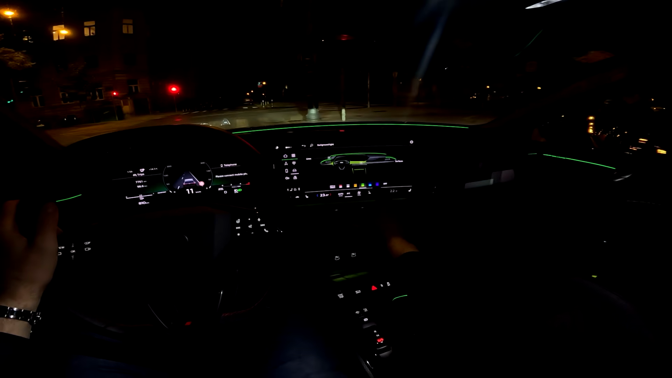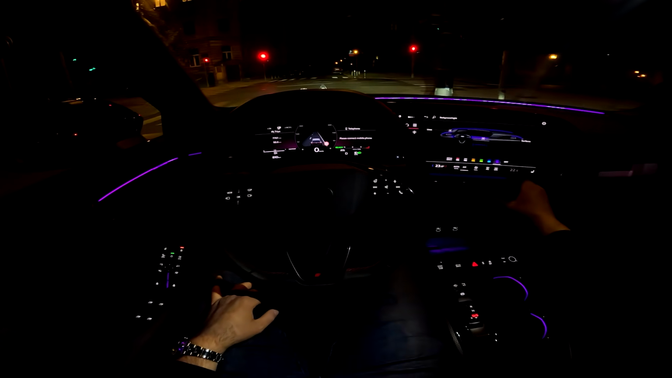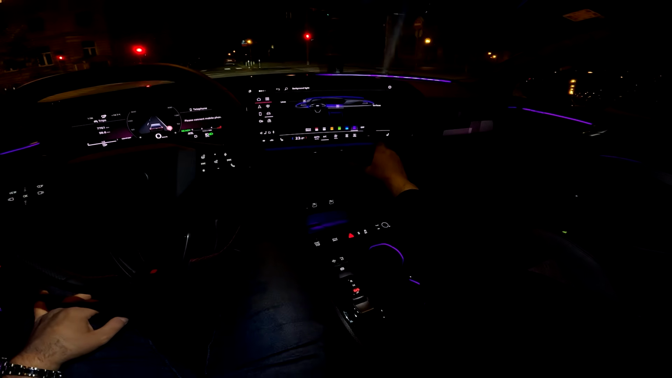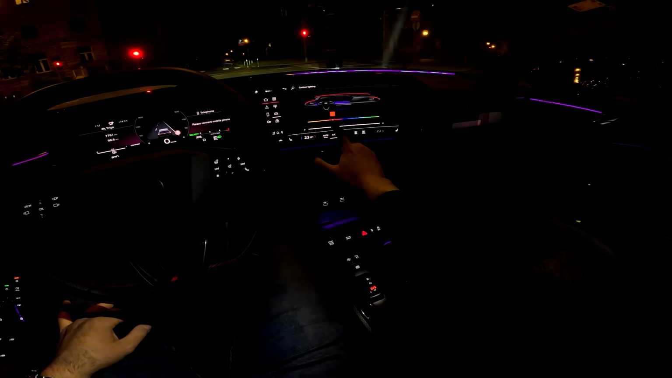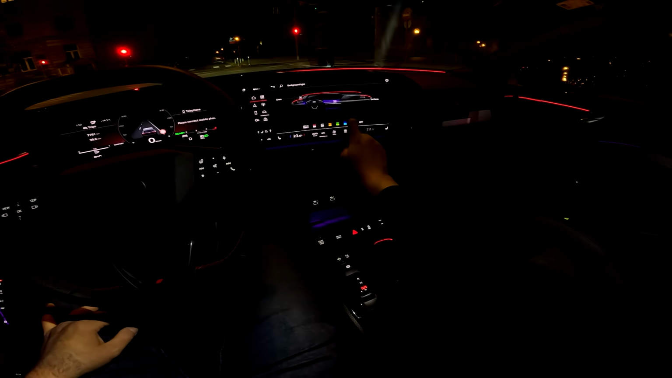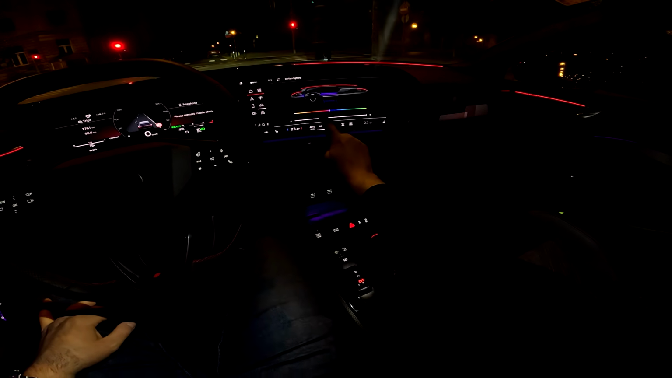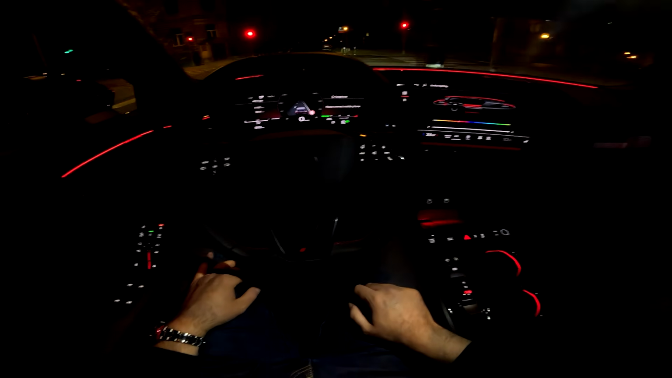So look at this green, and then also the blue one with greenish accents here and also over there. The purple stands out so much. And then you also have the option to configure this line here, and then also surfaces. So you will see now we will change the color of this. There we go.